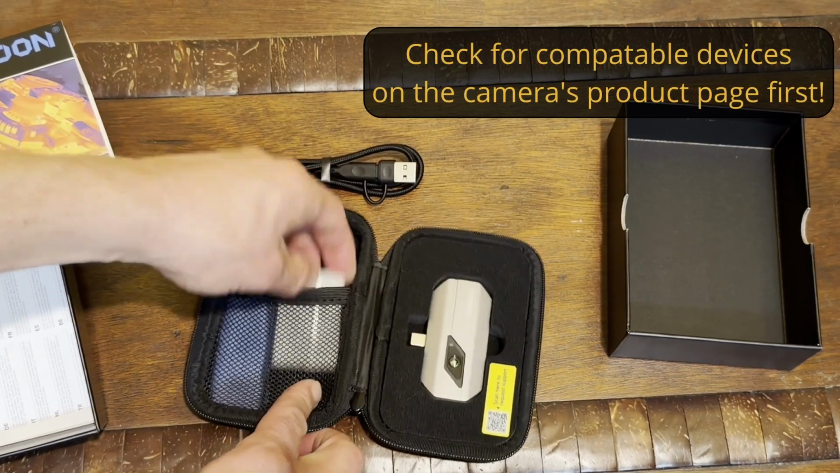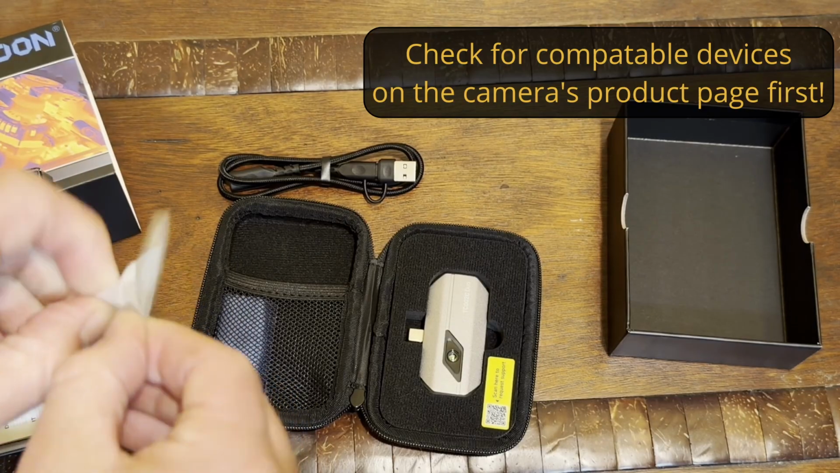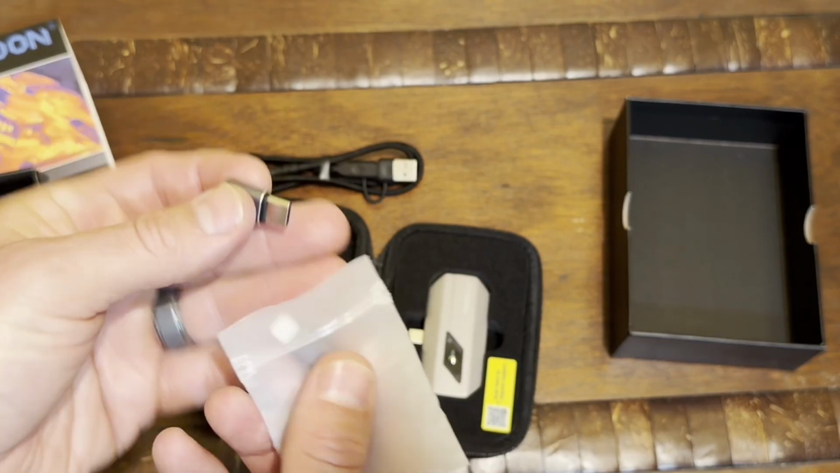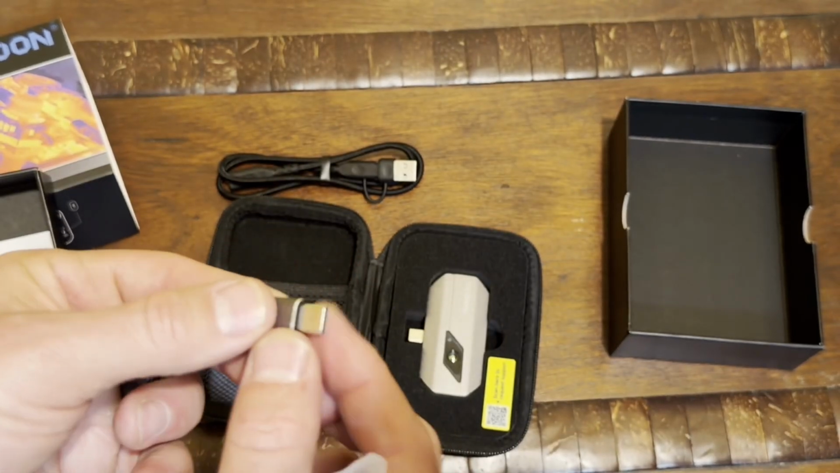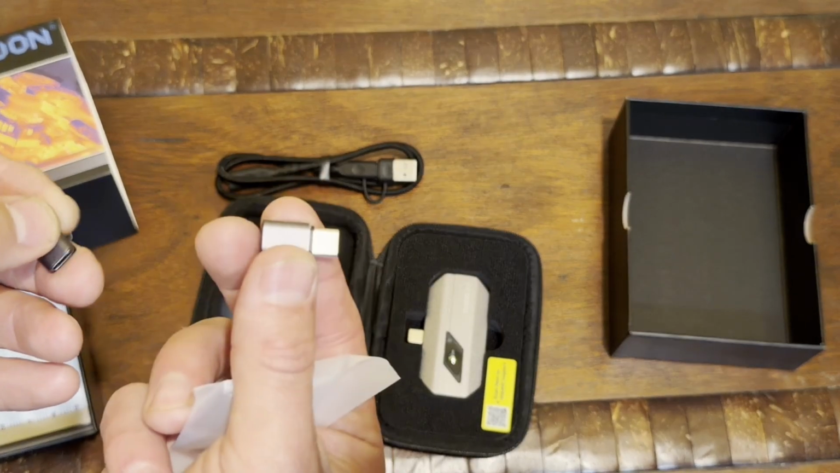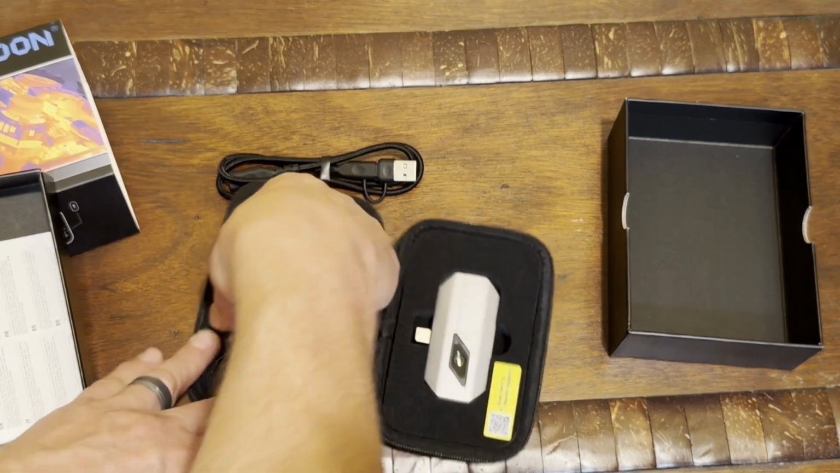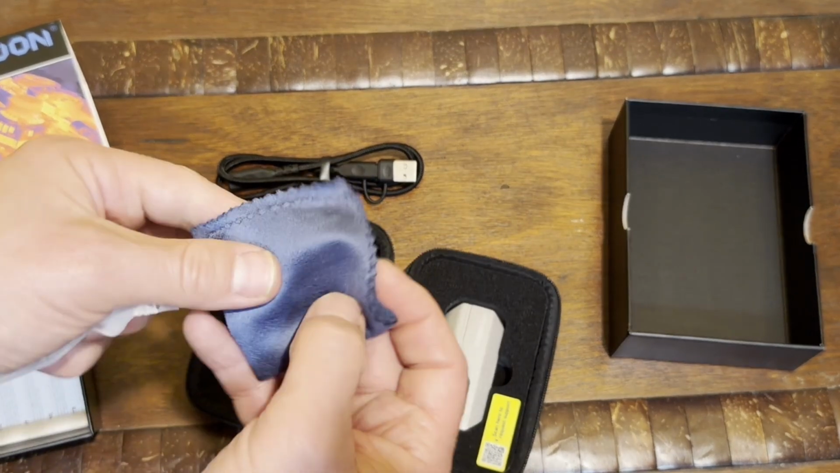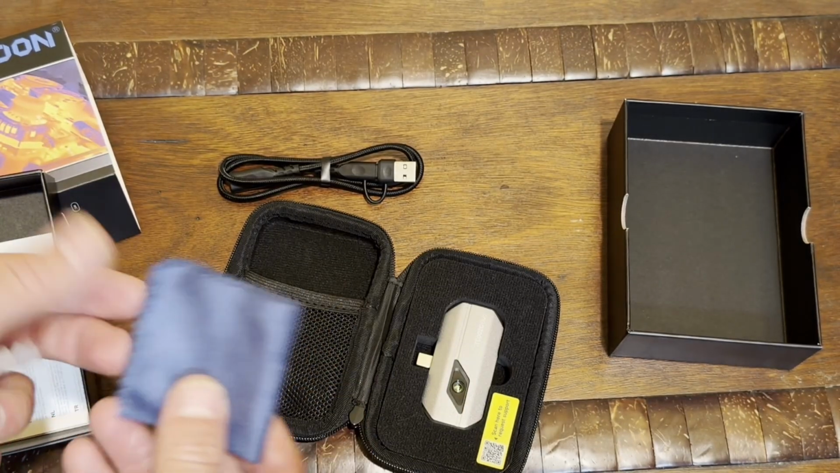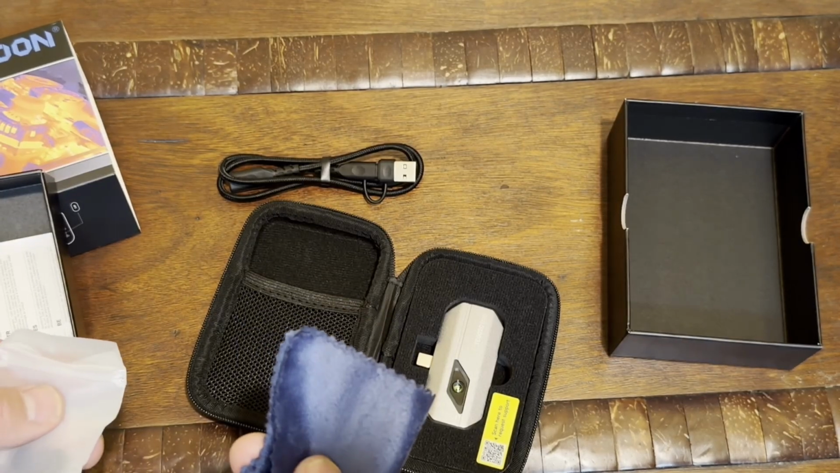Or normally I would actually use one of these and just have it connected directly to my phone or my tablet. But this is nice that it comes with these little USB-C extension devices. So then if you have a case on your device, you can use that and you don't have to take the case off. And then it also comes with a nice little lens wipe here for cleaning the lens. So overall, those extra little things and the build quality, I'm really happy with, especially at the price point for this camera.